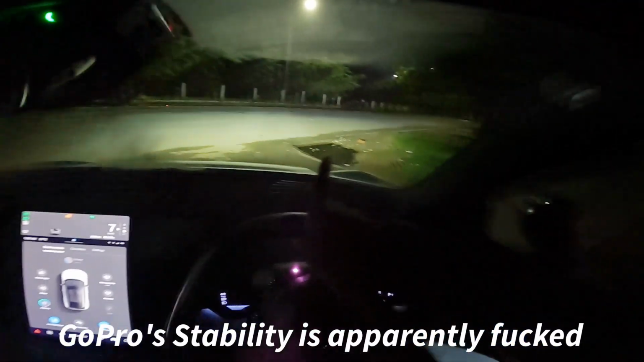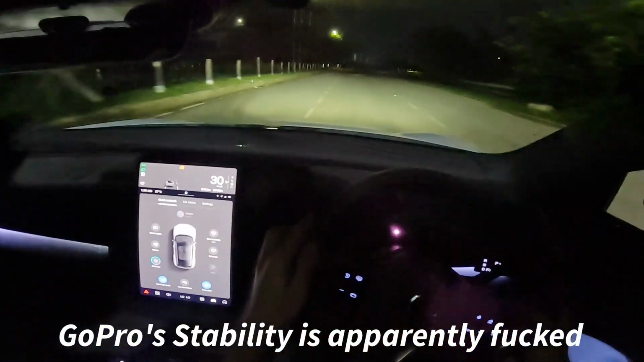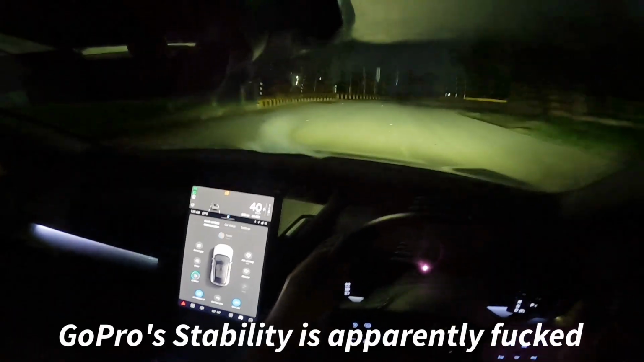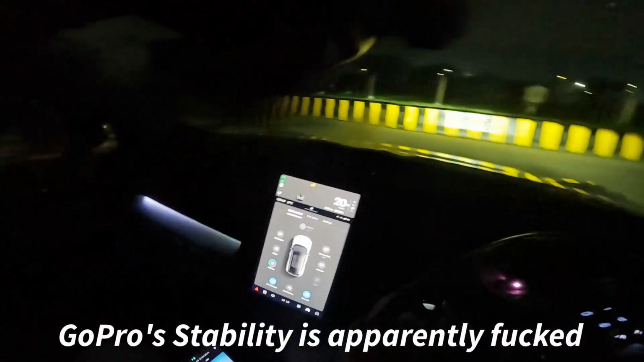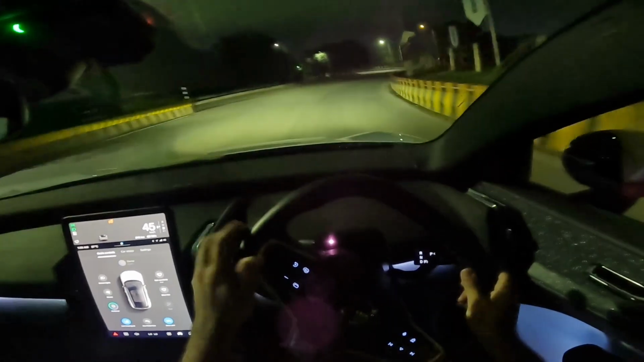So you should not be doing that. I don't do that either. But right now, it's over 1 o'clock. And I know my area, so I know when there would be traffic and when there would not be.